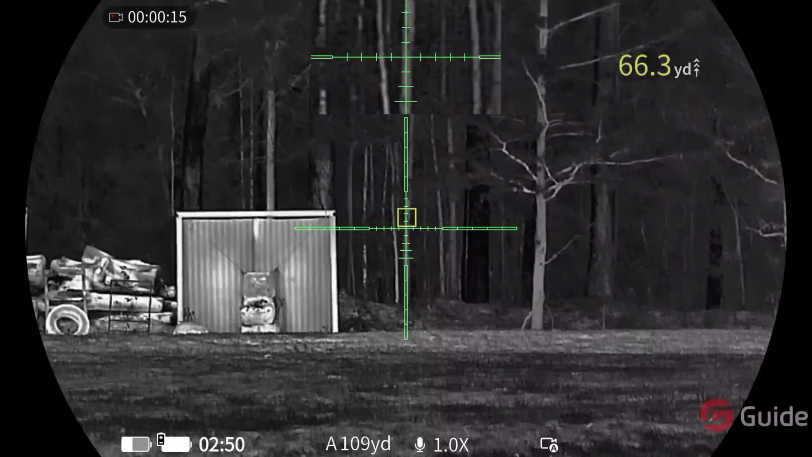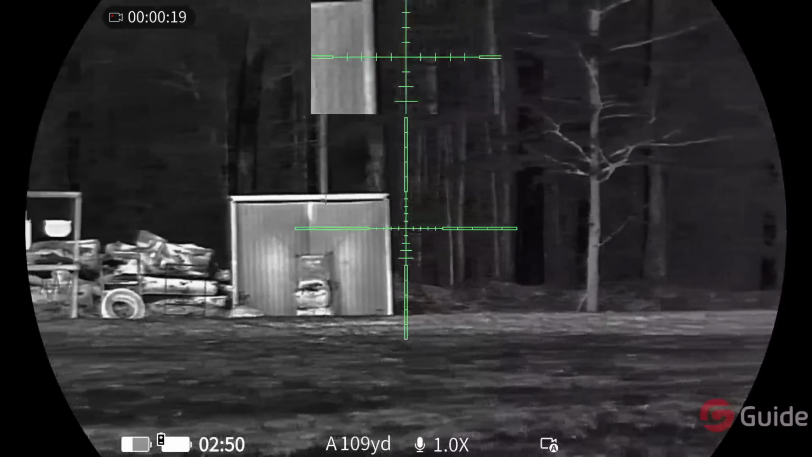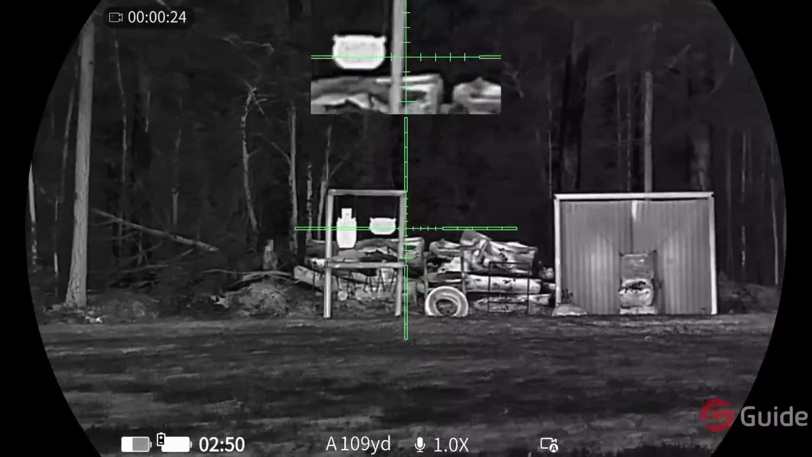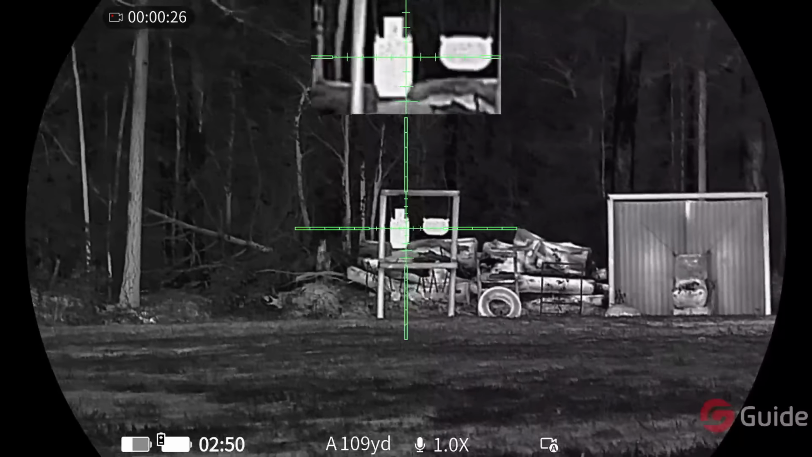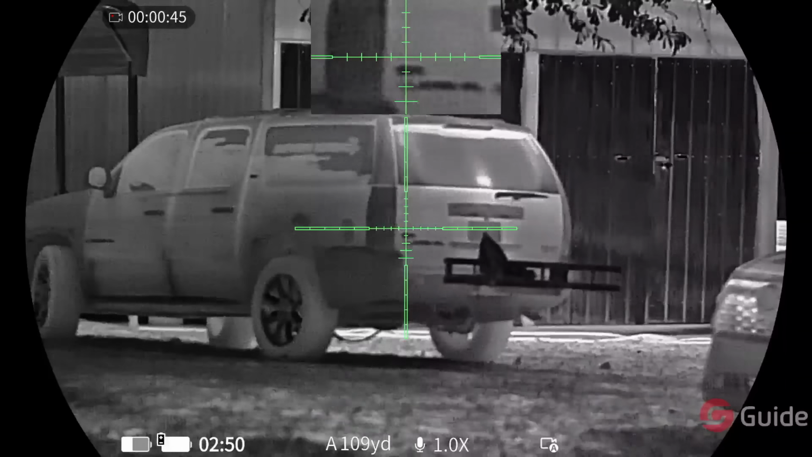So one cool thing you are going to get with this, with the 640, is a 12 micron sub 18 millikelvin sensor. You're getting a 50 hertz refresh rate, so that's a big deal. For those of you that don't know what the refresh rate means, basically it is how fast that image is processed in the optic and relayed to your eye. So the higher the number, the higher the hertz, the more clear this optic is going to look when you're panning left to right.